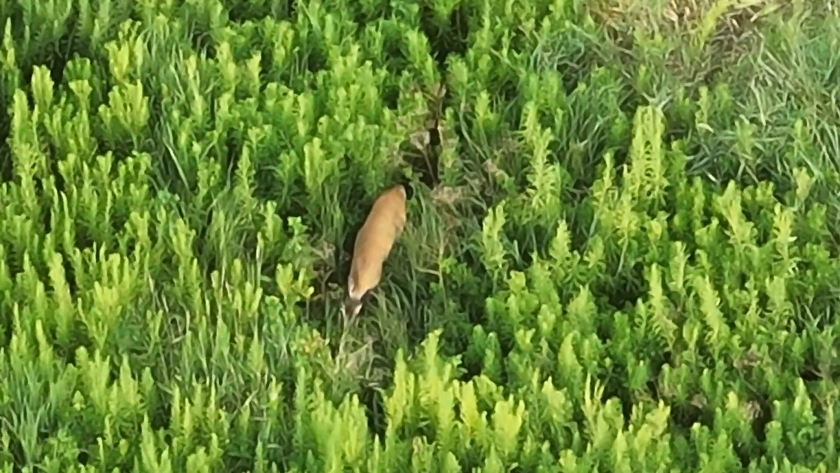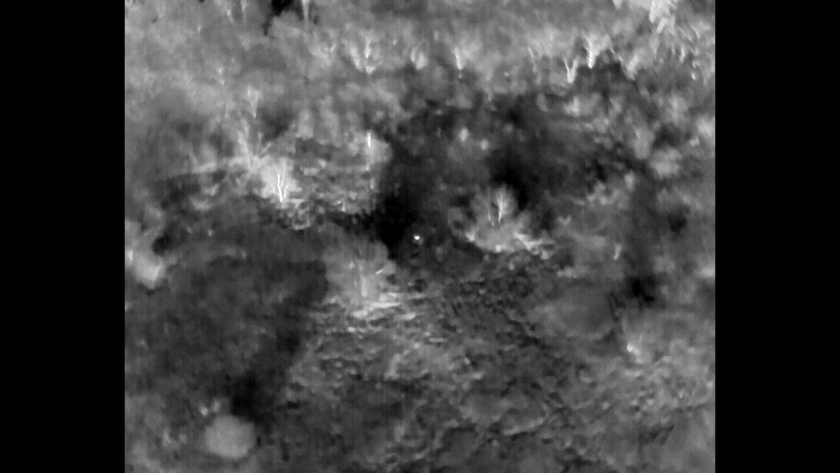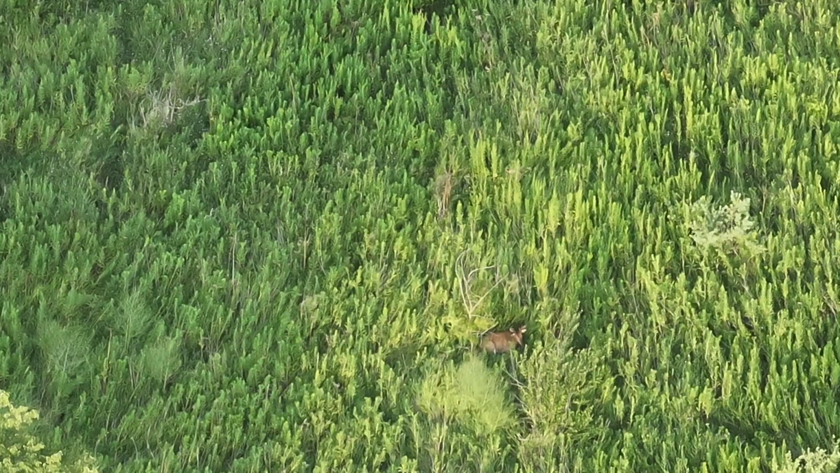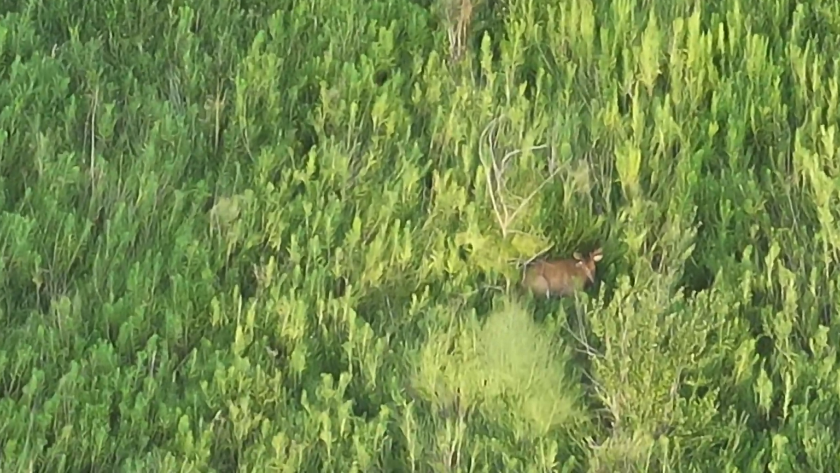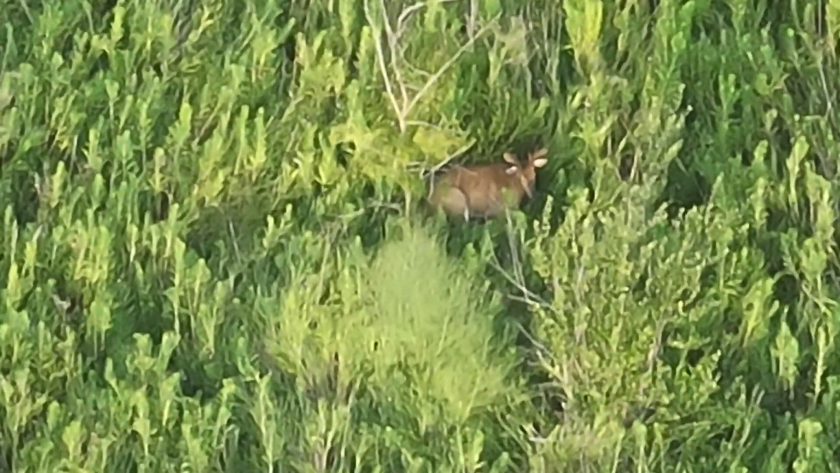Here is one of the unantlered deer. Concerned that there wasn't a fawn with that deer, but I do see fawns in the next missions that are coming up. So there's a well-worn deer trail, there's a deer bed, and there's a deer laying in the bed. It's one of the smaller bucks.